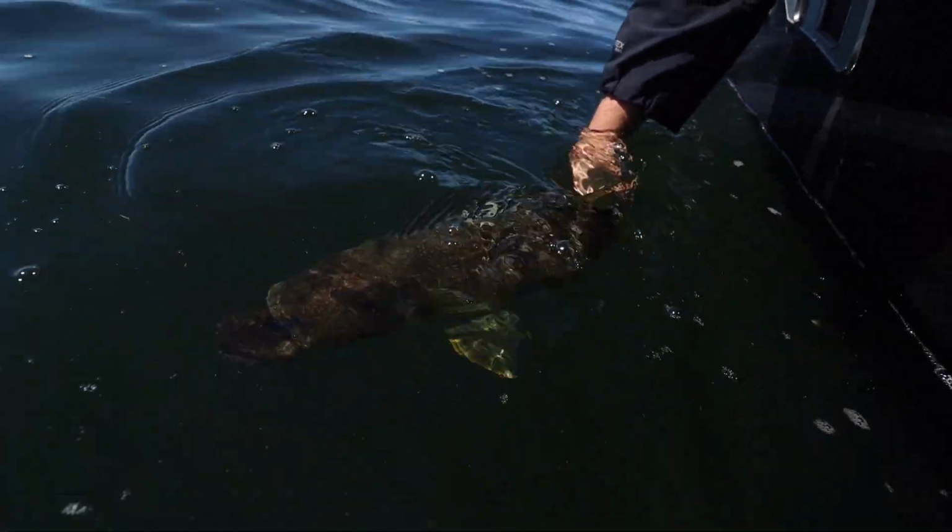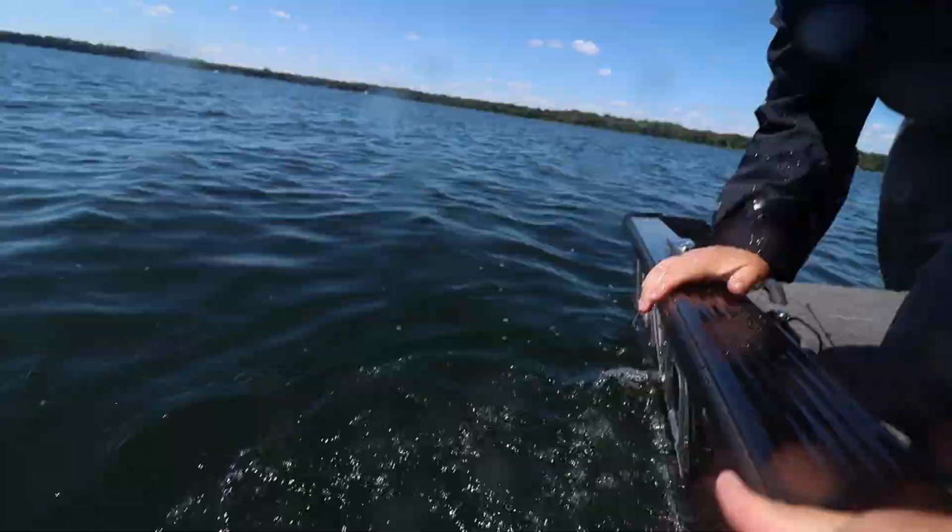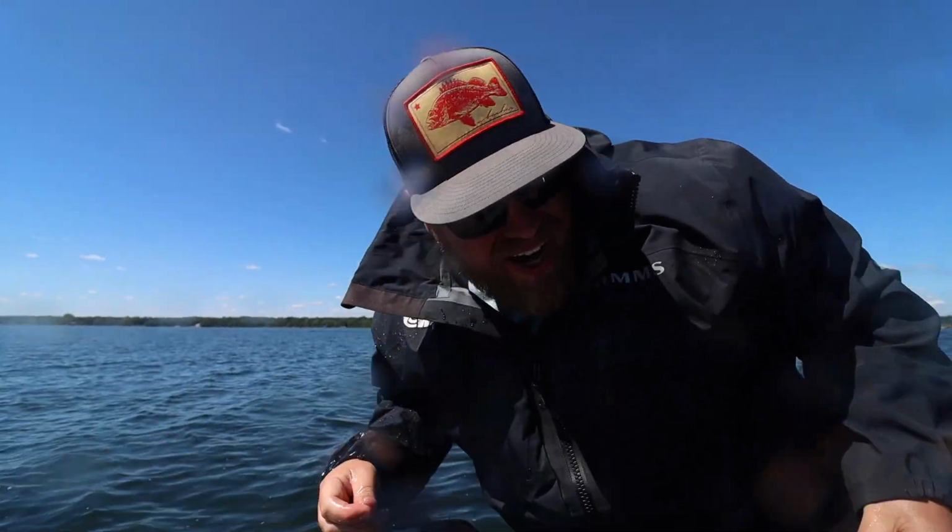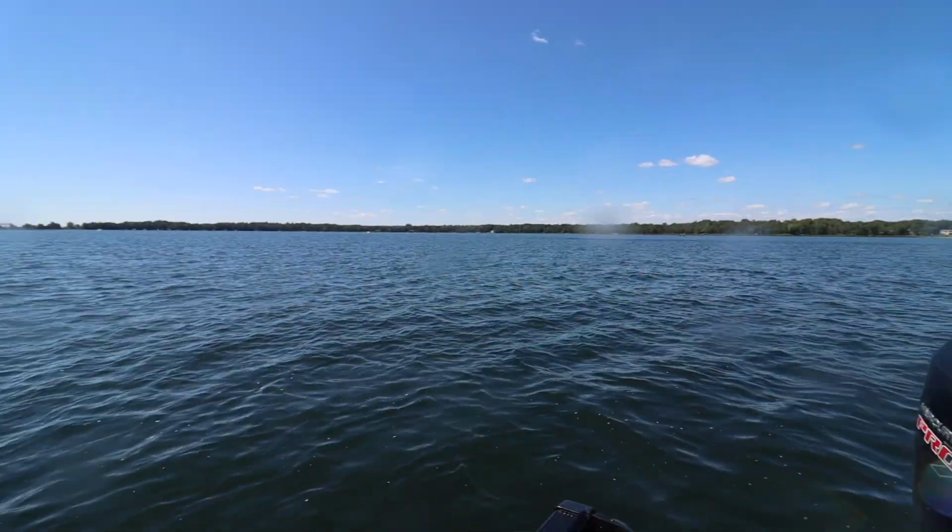Oh, I wanted to push off so bad right there. That is the meanest dang walleye I have ever caught in my life. Oh, I love her. She's mean, but I like her.